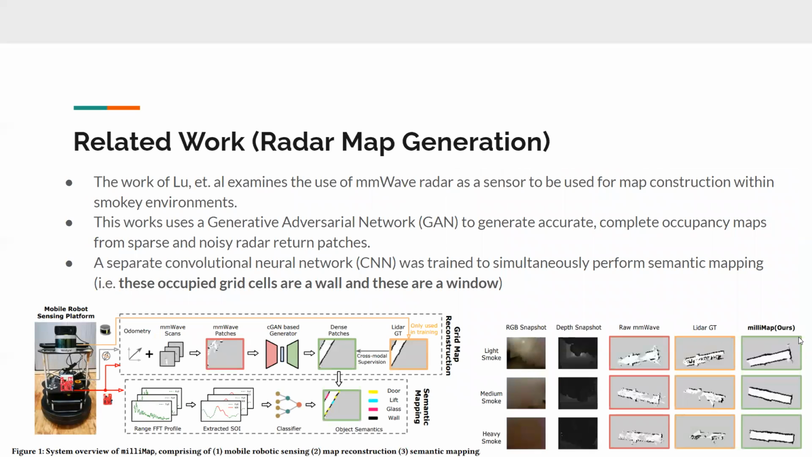One work that's been done in this field of using radar for navigation in smoky environments is the work of Liu et al. As I mentioned, it examines the use of millimeter wave radar as a sensor to construct maps in smoky environments.